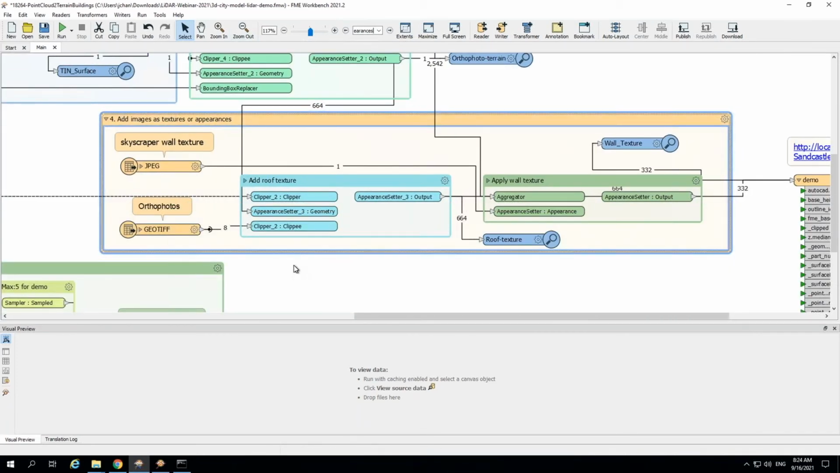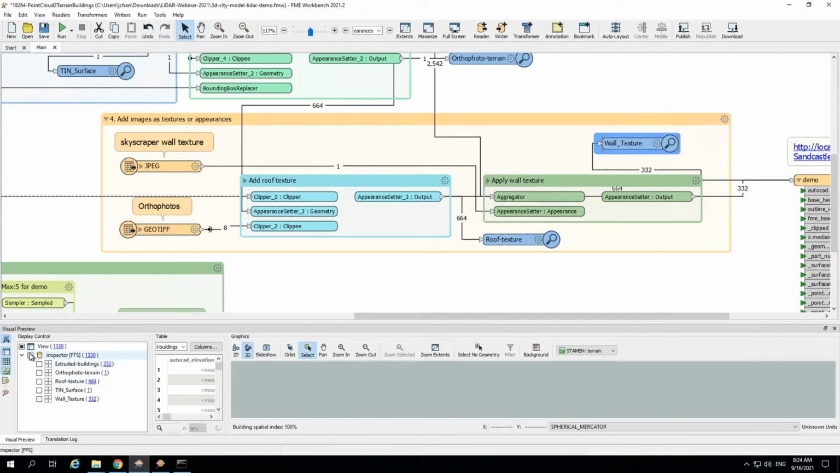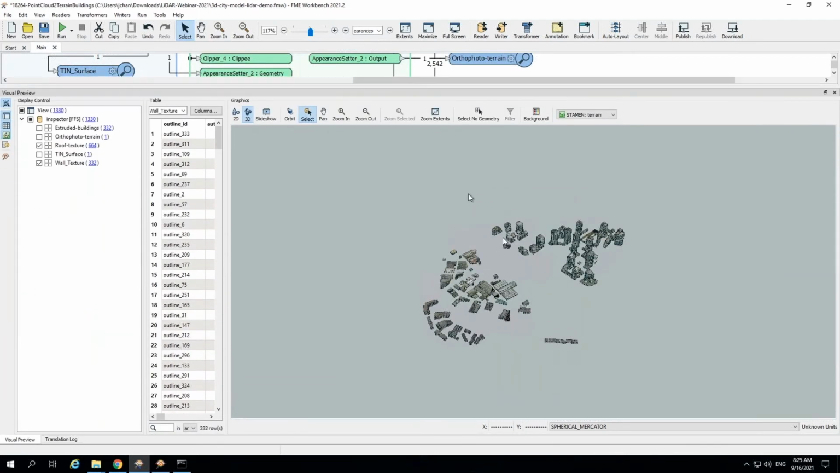In this yellow bookmark, we're finally applying the wall texture and the orthophoto. And once again, we're just using the appearance setter and an extra clipper in order to make sure that those images are fitting within those building footprints or building outlines. And we can take a look at the wall texture and the roof texture. As you see, when I select one of them, it gives me all of them that I have on my canvas. Roof texture, wall texture. Take a closer look.